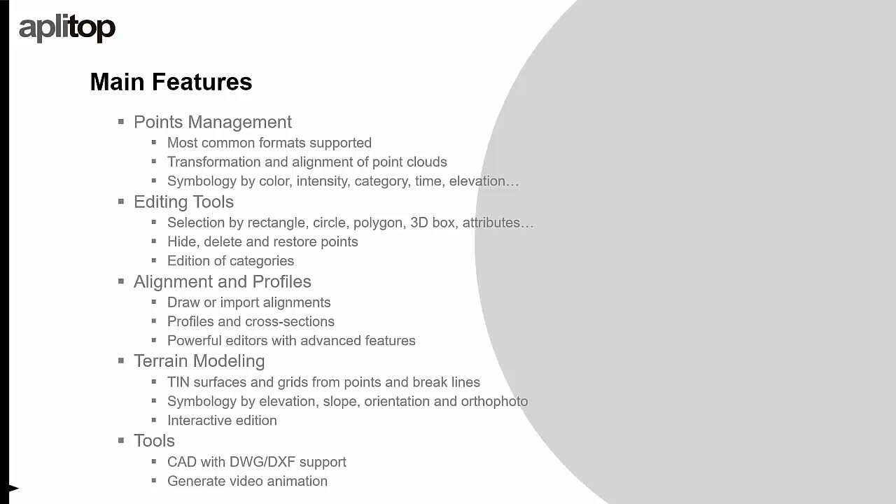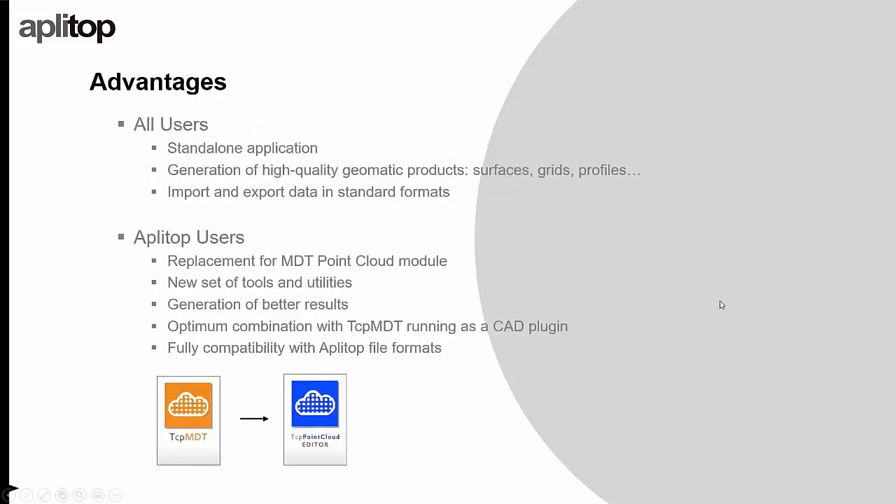Also, we offer basic CAD functionality, and we fully support DWG or DXF file formats. And at the end of the video, we will show how to generate a video of a tour around the point cloud. So let's go.